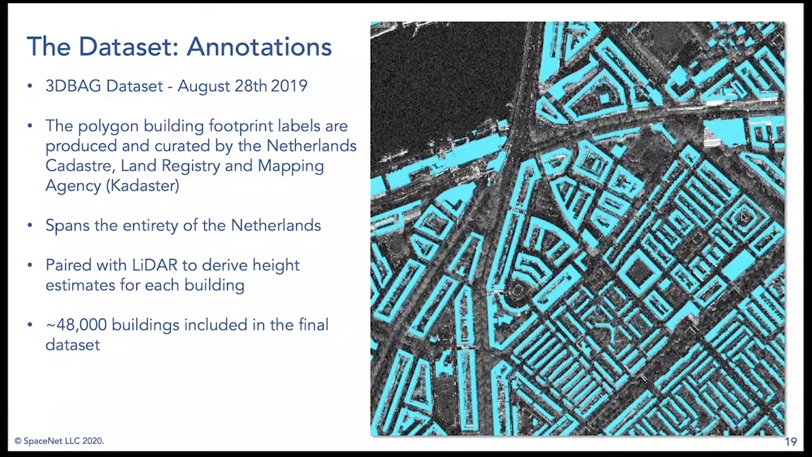And then just to talk about our annotations, we worked with the 3D BAG data set from August of 2019 also. This data set is actually curated by the Netherlands Cadastre, so this is their land registry and mapping agency. It spans the entirety of the Netherlands in this case. And the 3D component of the 3D BAG data set comes from a LiDAR collection, so each building actually has height estimates as well.